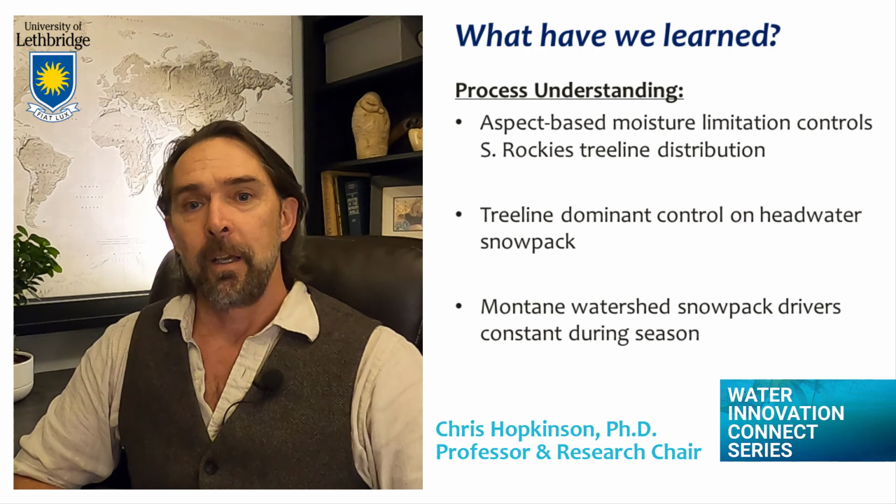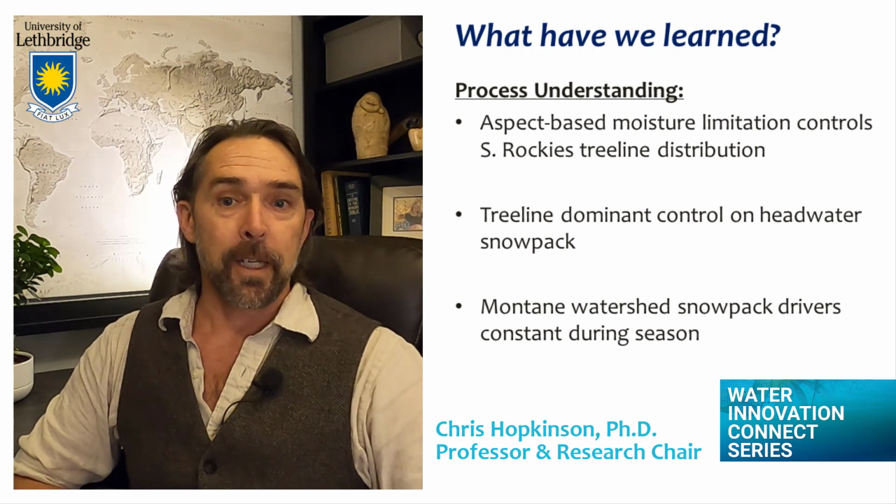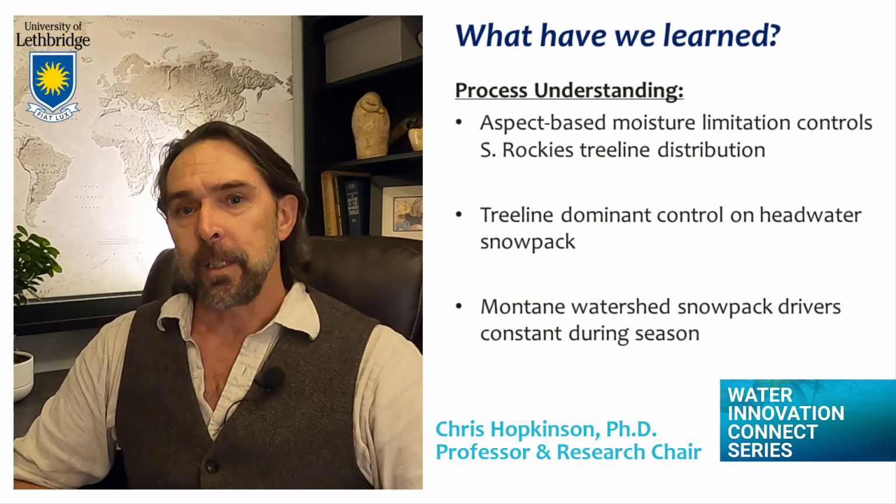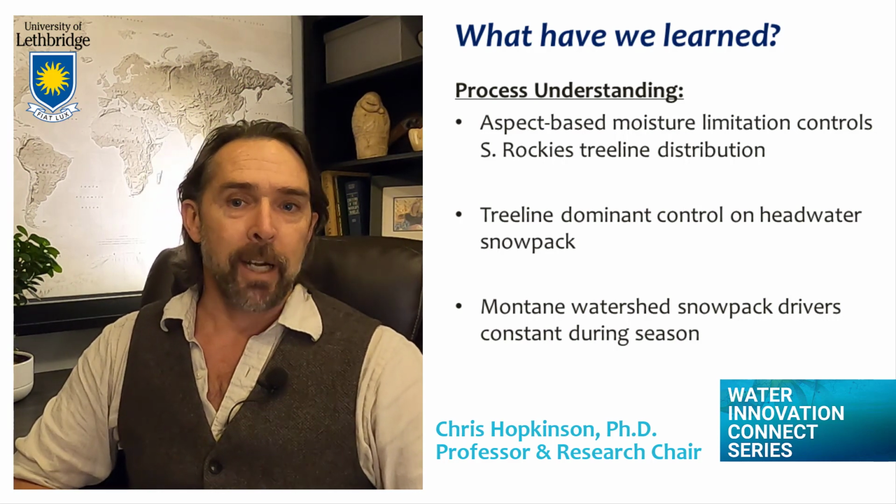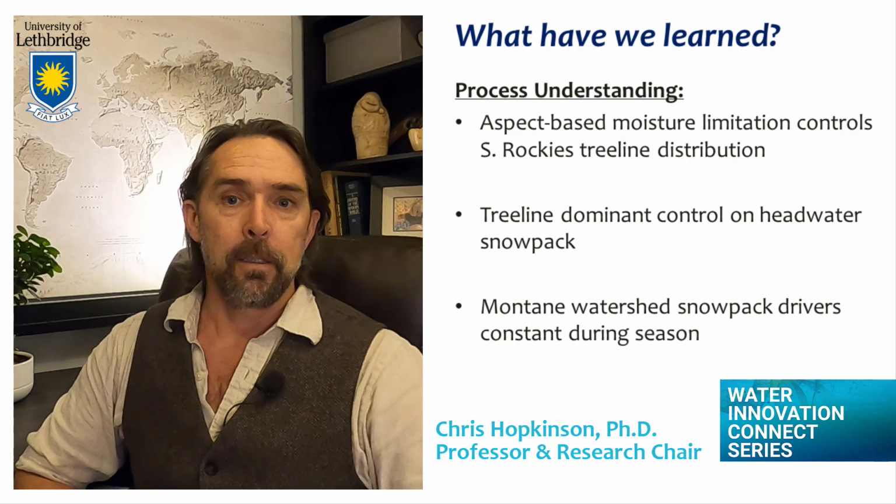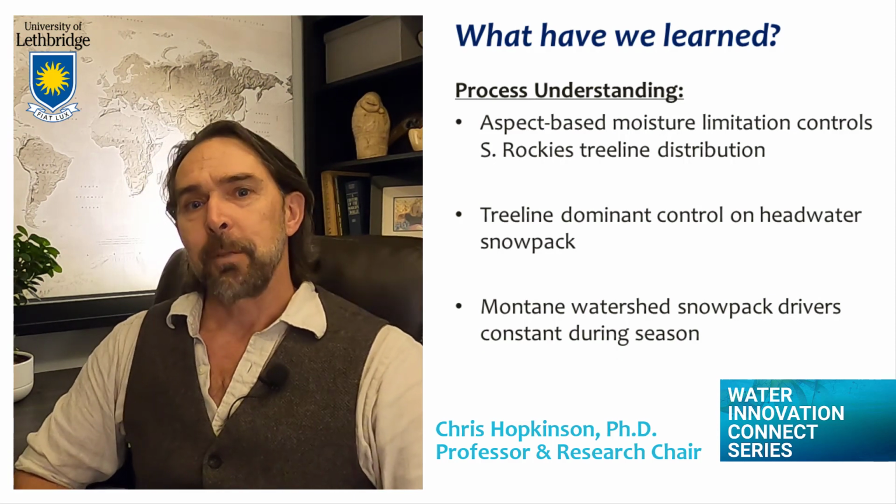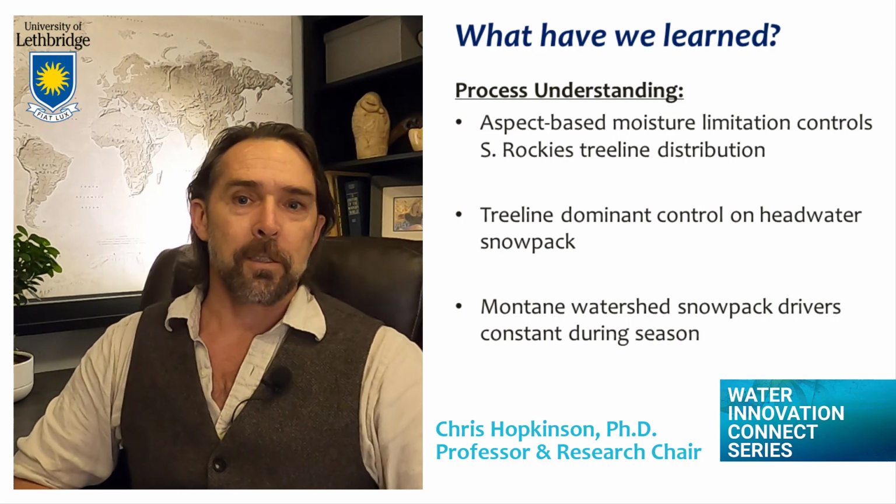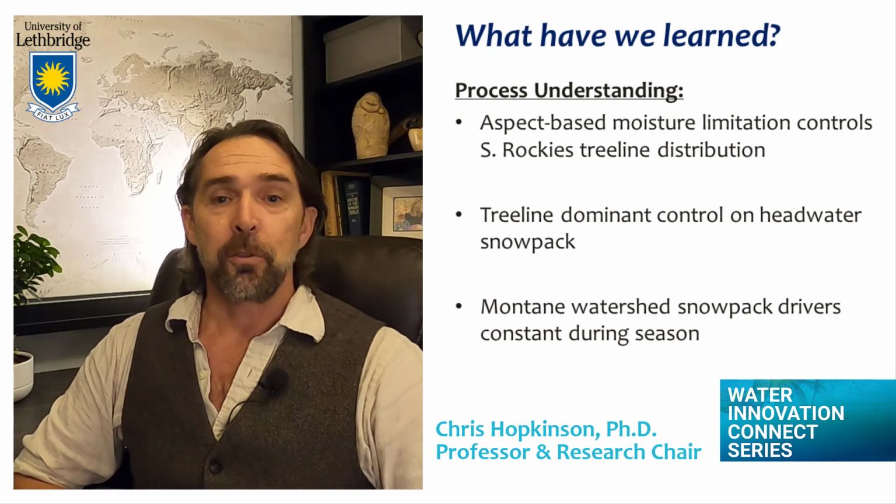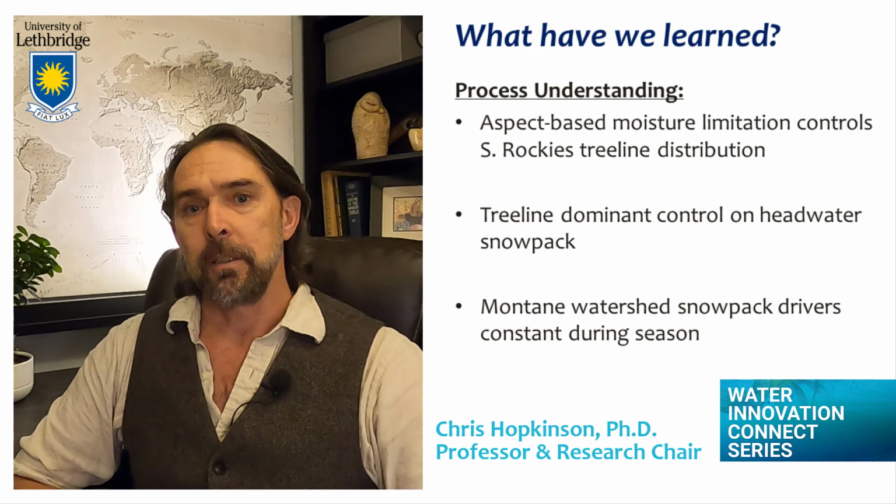Our primary take-home message regarding headwater dynamics is that treeline can simultaneously advance upslope or retreat depending on aspect-based moisture limitations. This has important implications for future water resources, because treeline is the dominant watershed-scale control on snowpack, both during accumulation and melt periods.